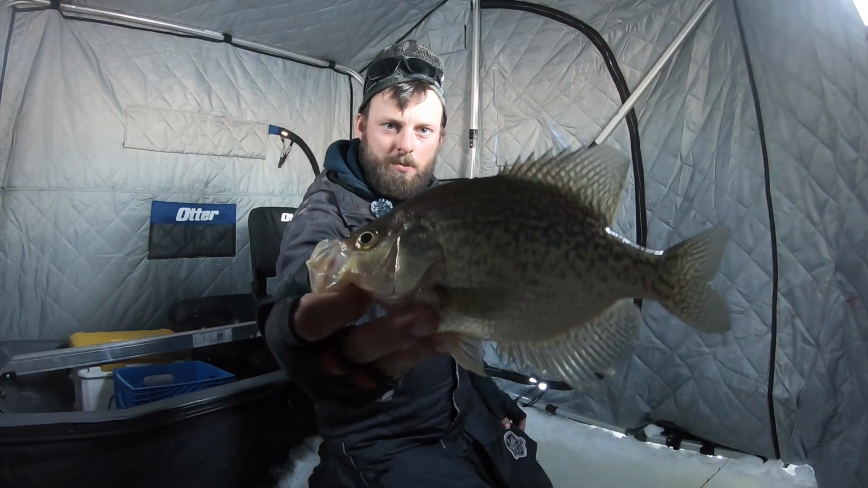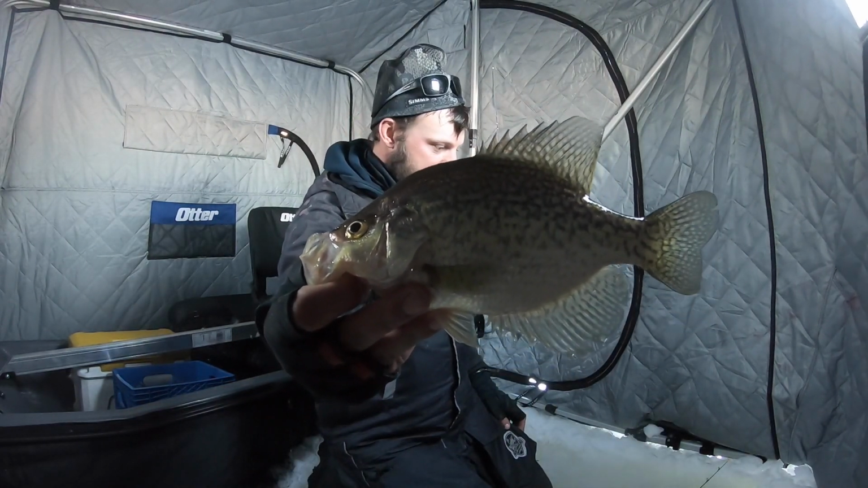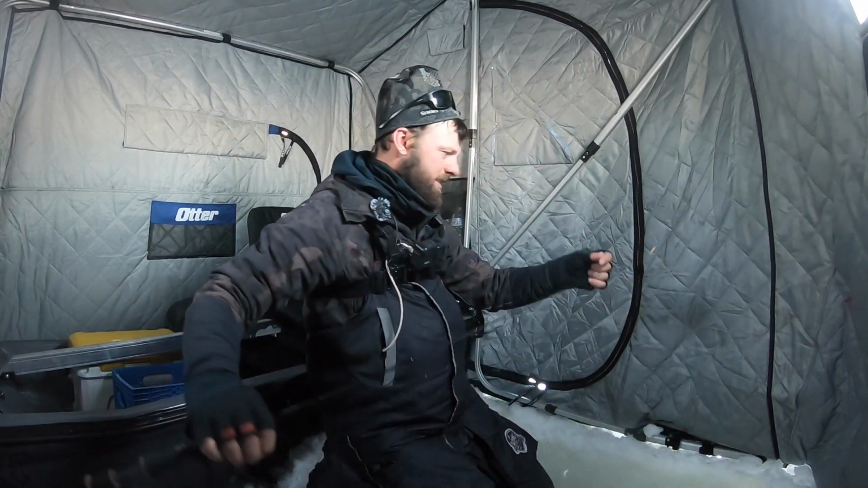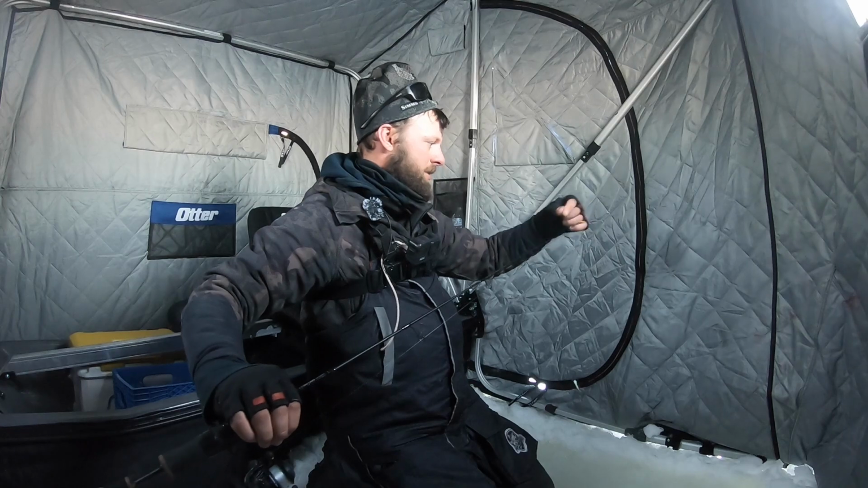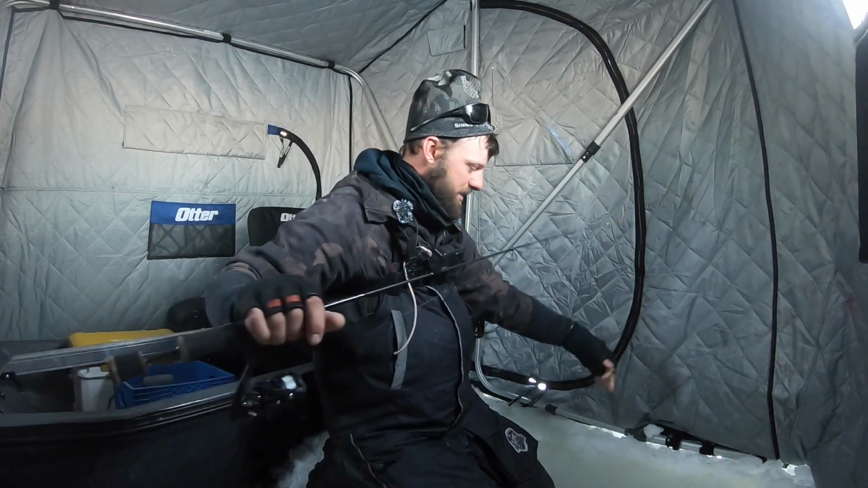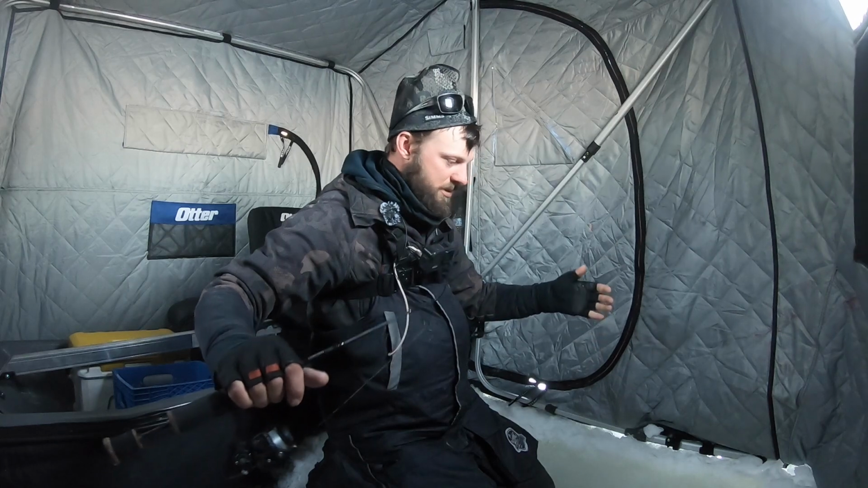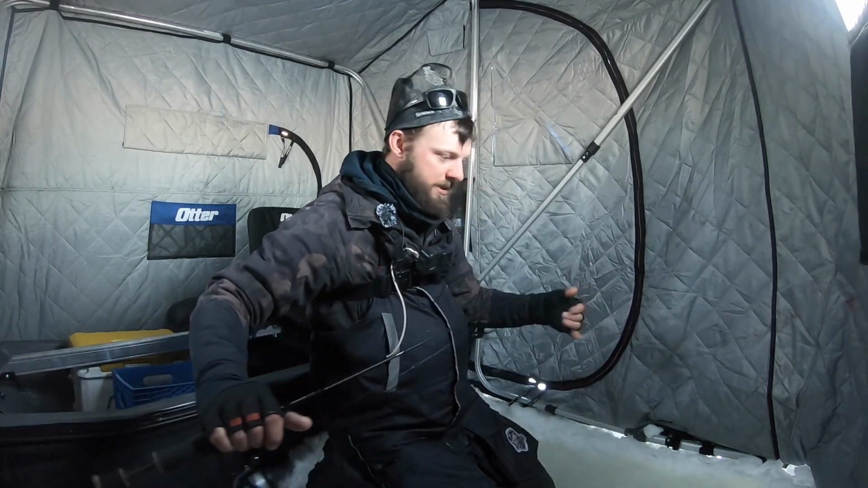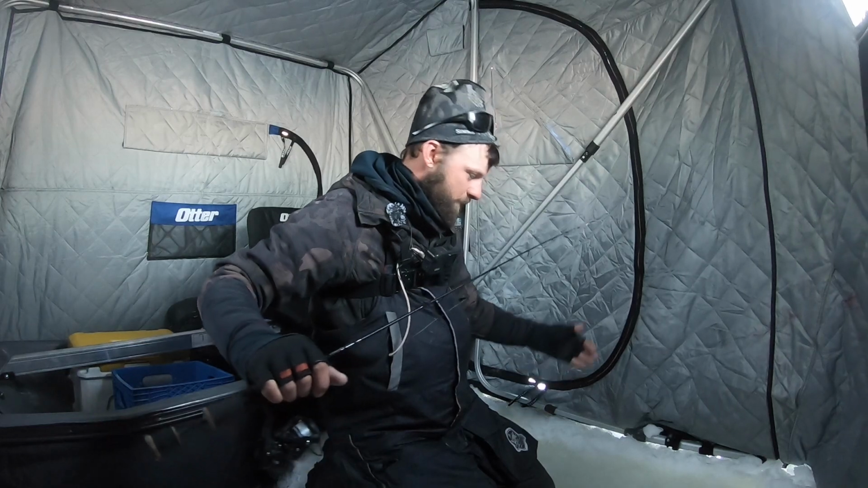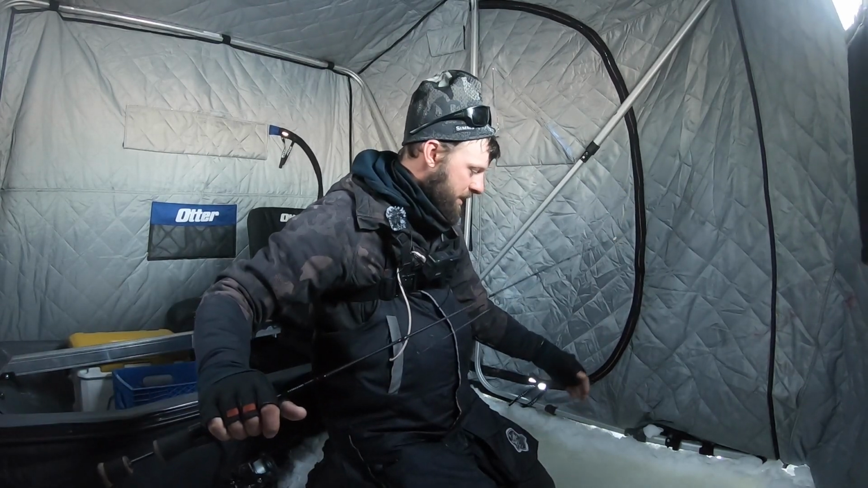Another nice one. Wind's picking up outside. Sitting in the Otter, staying warm, just catching a pile of these guys. I probably went about 20 minutes where I just caught another 15 fish, but they were just a little bit smaller, and I was wondering if I should move spots right away, which I think we're going to do. Old Mitchell's actually, believe it or not, coming out, and I think we're going to wait to move till he gets out here.